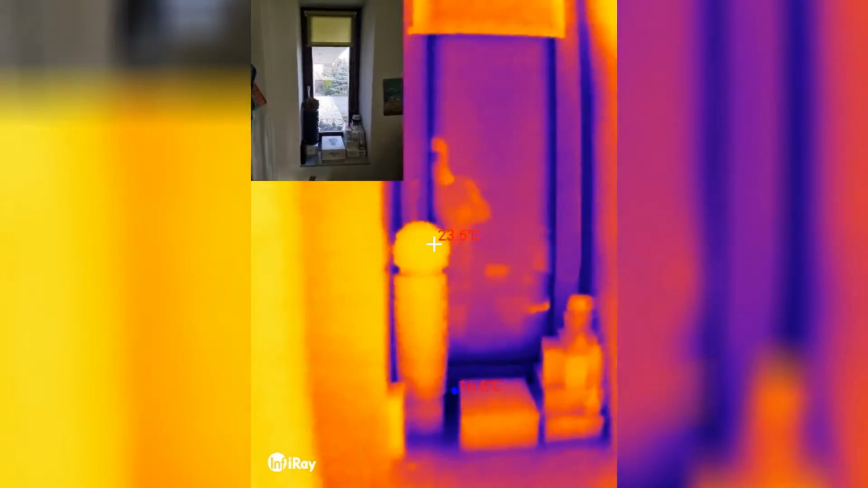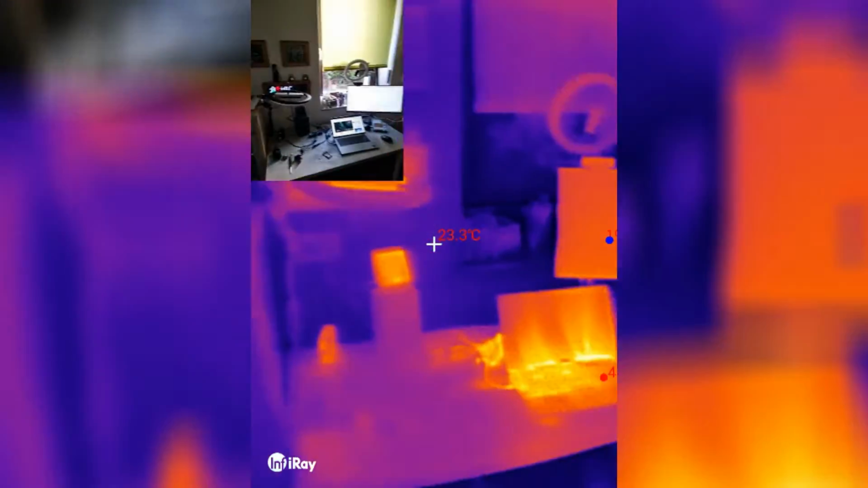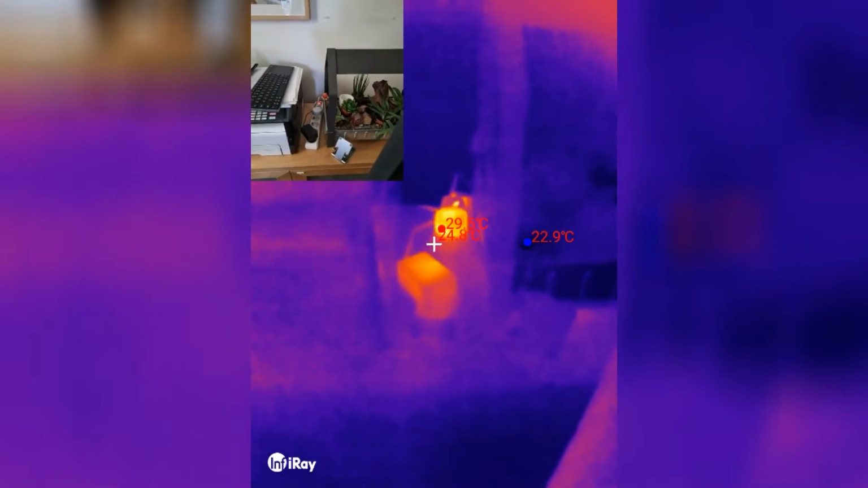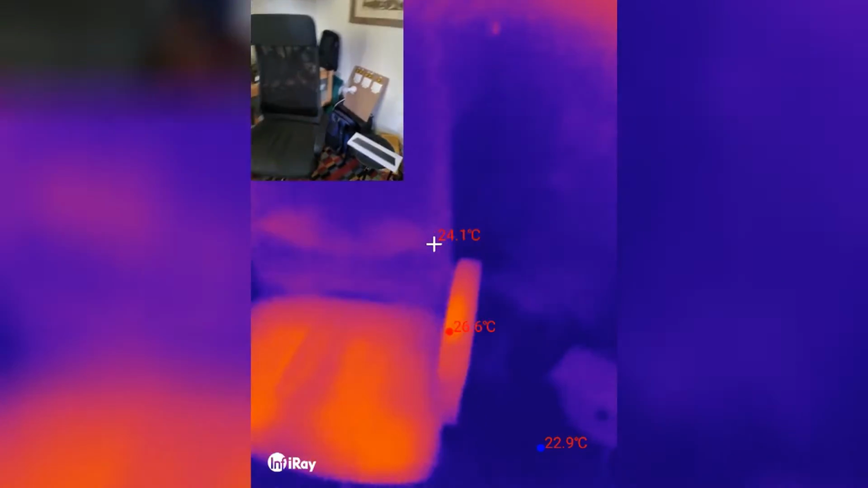And of course that is cold, but there is nothing else here. Again, the screen, this light has probably circuitry, and the charger, the different chargers for this, what is it, devices. Oh, plants are cool. Okay, that's nice. Okay, let's walk around. Oh yeah, I was just sitting here, so the chair is warm.